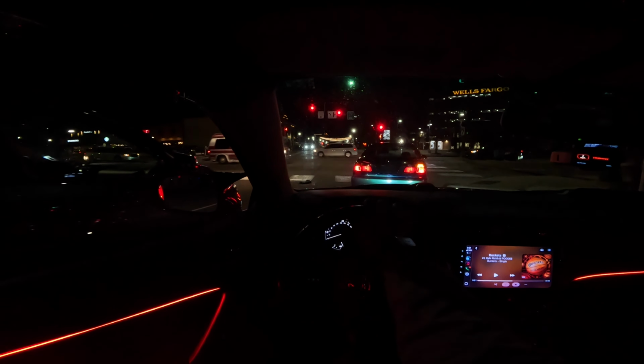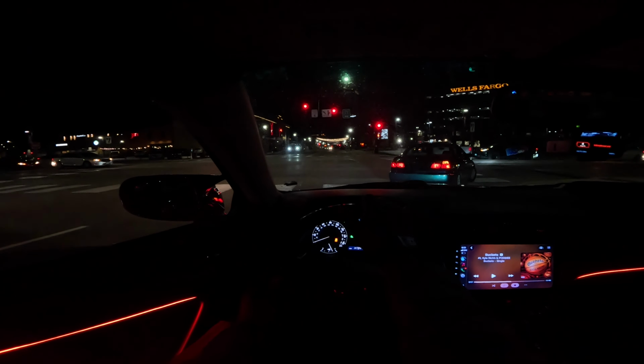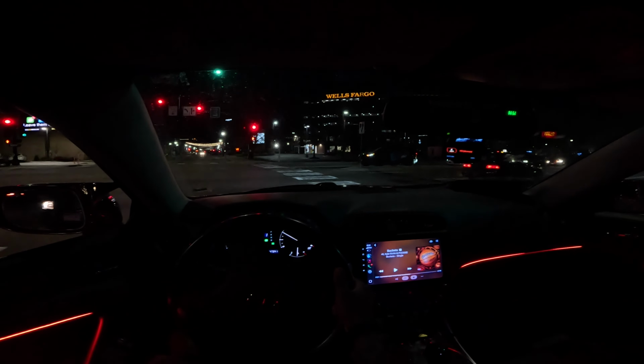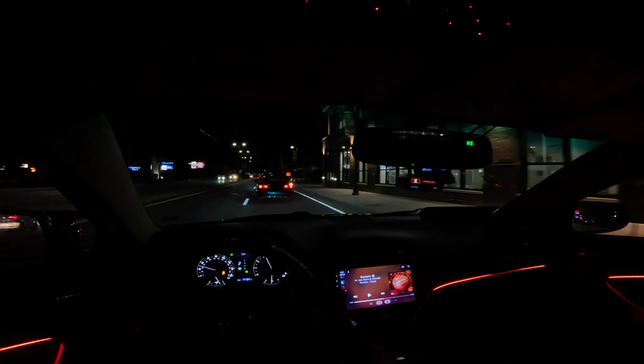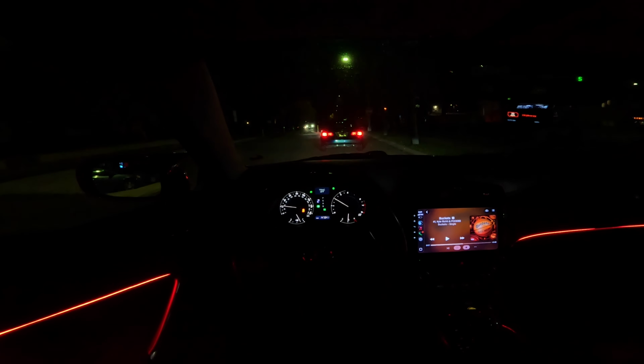I gotta squeeze. I'm squeezed. I should really do these late night drives more often.